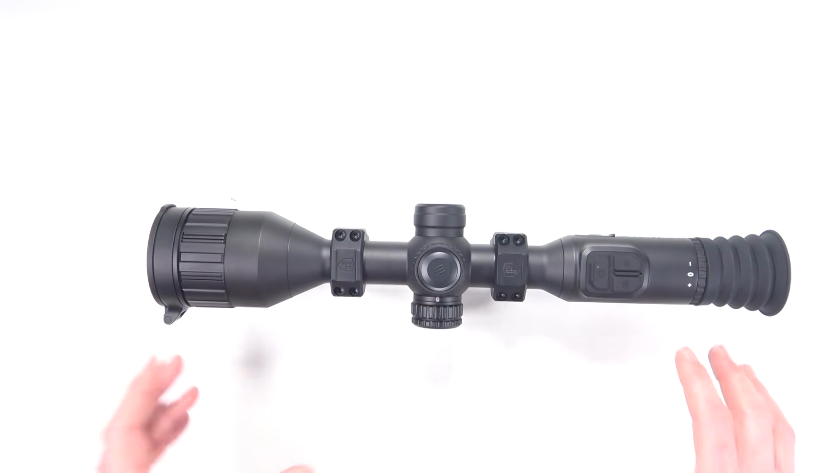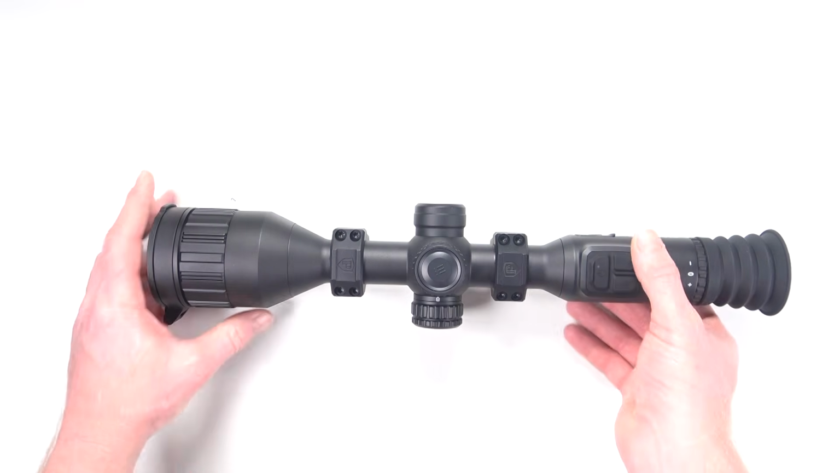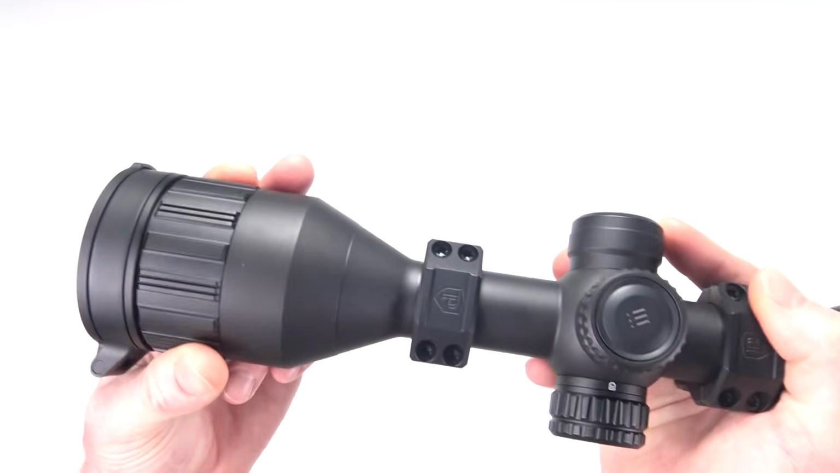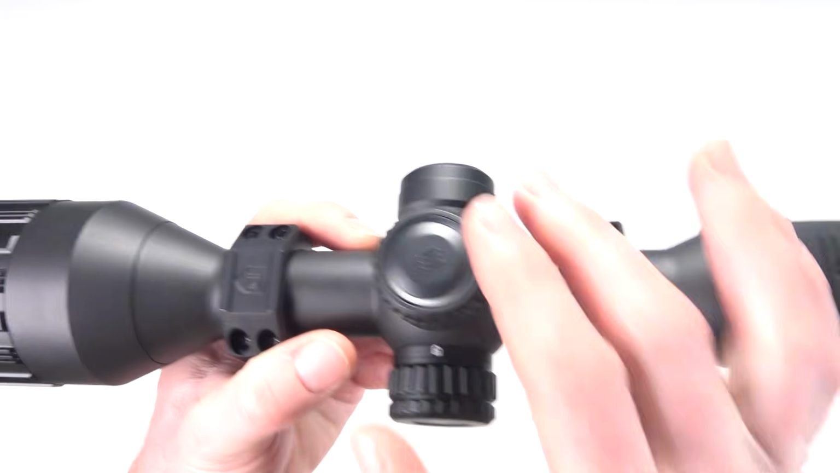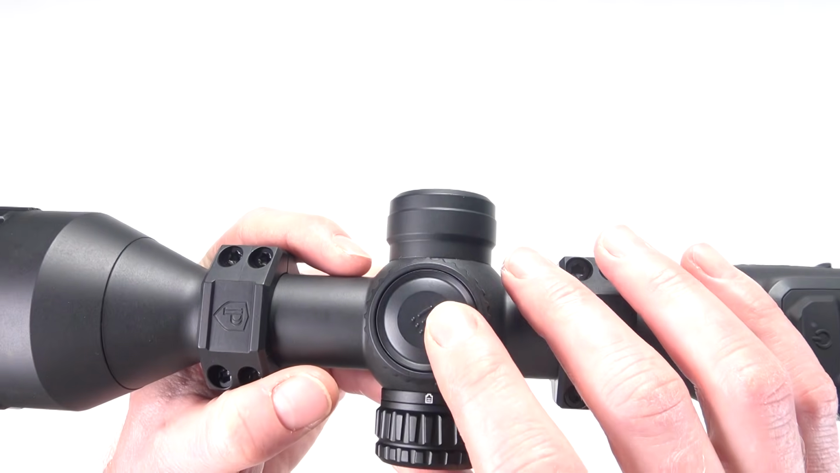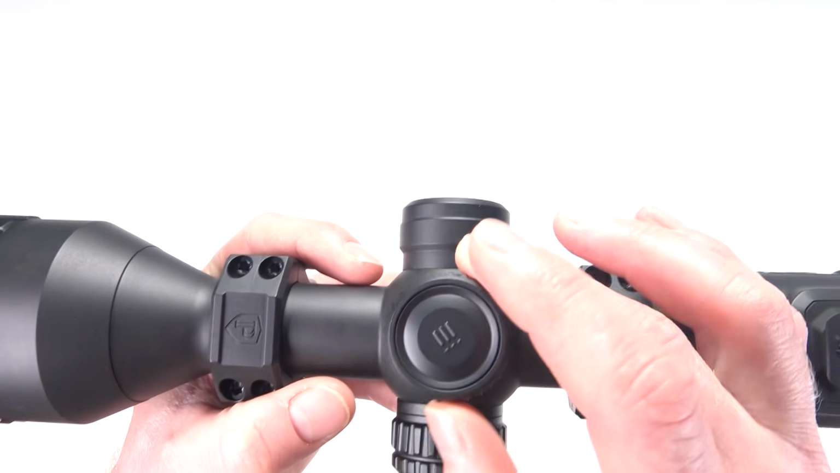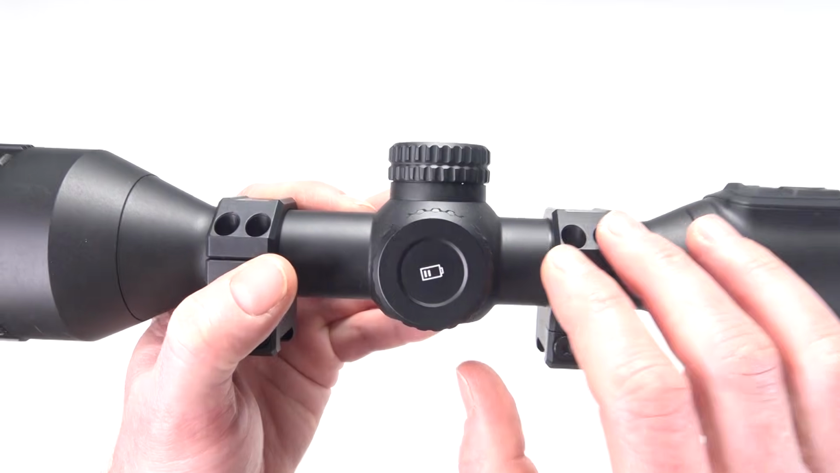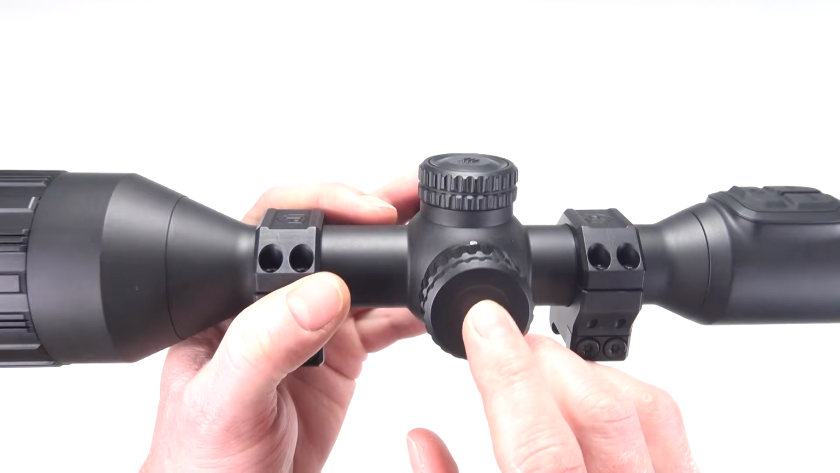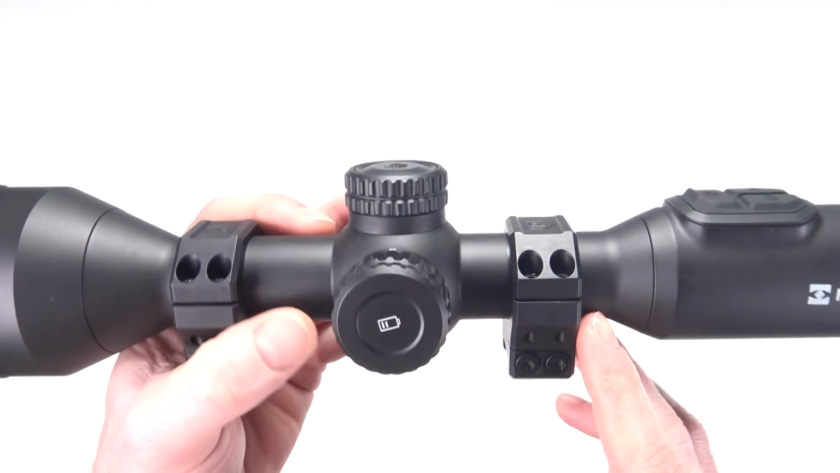Alright, now let's look at how the device operates. So at the front here we have our focus ring for focusing your image. In the center here we have our zoom dial and our menu access. This also allows you to navigate the menu system. Now, as with older models, you can also add an additional 18650 battery in the side here to increase runtime,